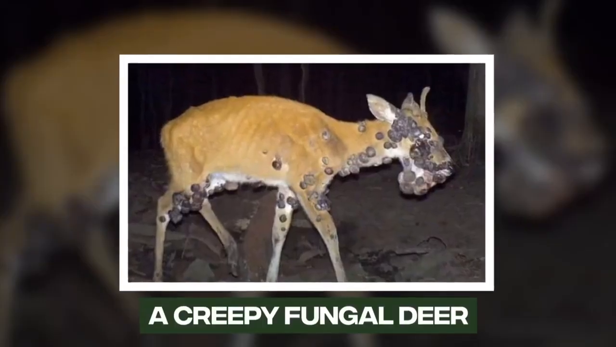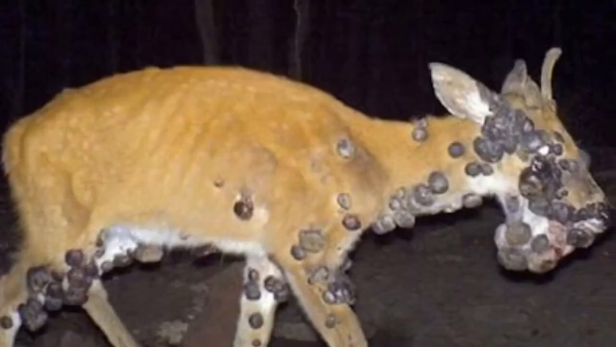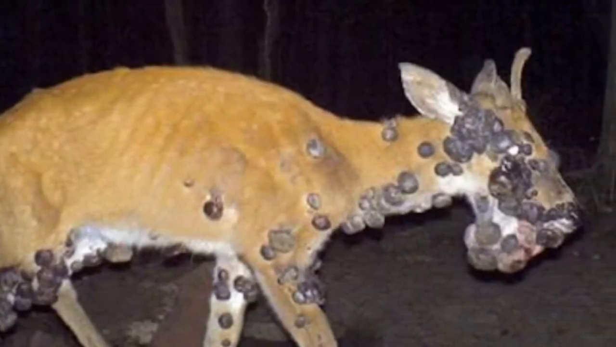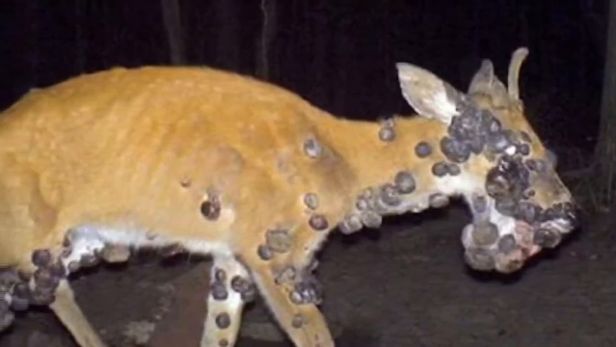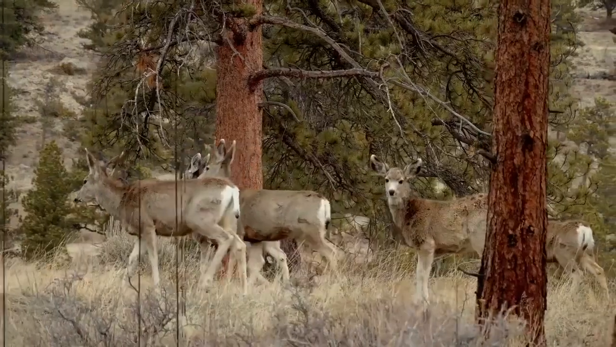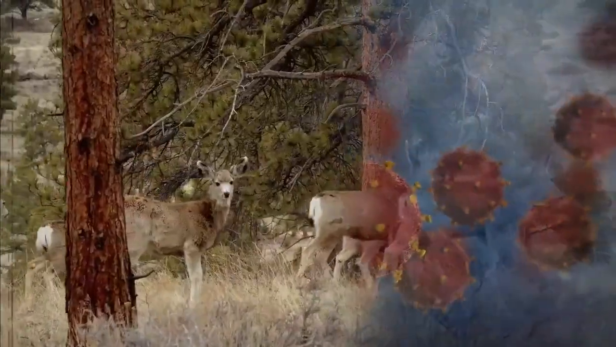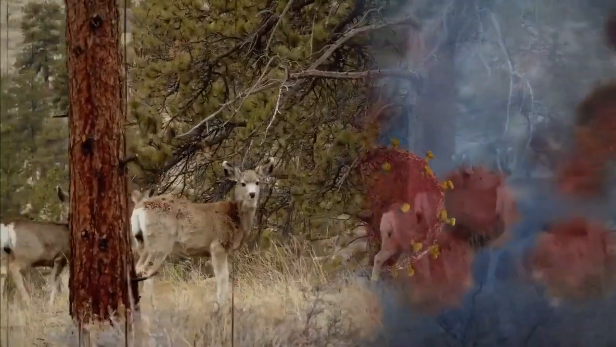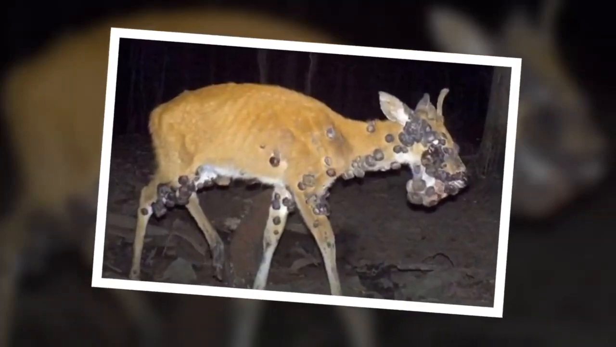Chapter: A creepy fungal deer. There are a variety of additional challenges that animals face when they are living in the wild, but the majority of hunters would want to think of themselves as the greatest significant danger to the existence of wild animals. When vast numbers of animals live in close proximity to one another, the spread of disease is an inevitable aspect of daily life. For many species, succumbing to a fatal illness is more a question of when than if.